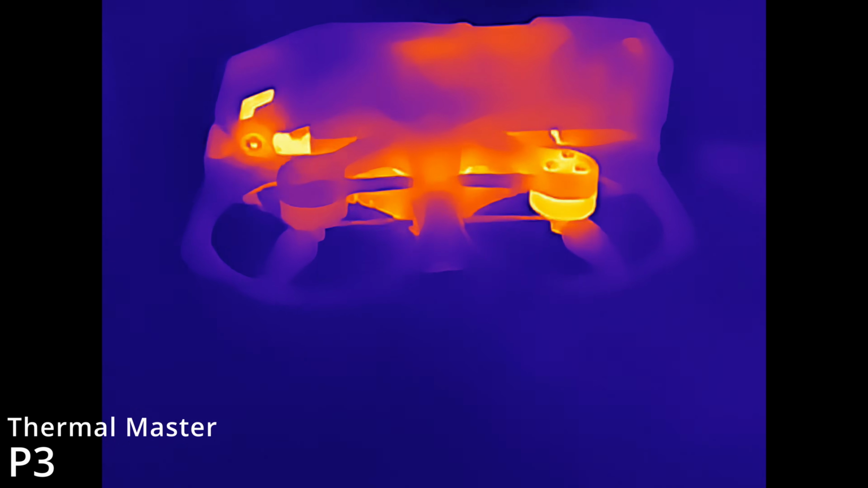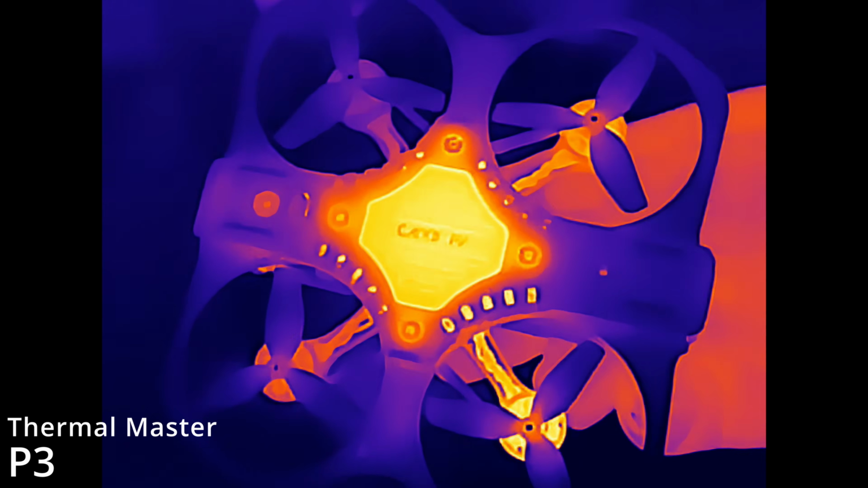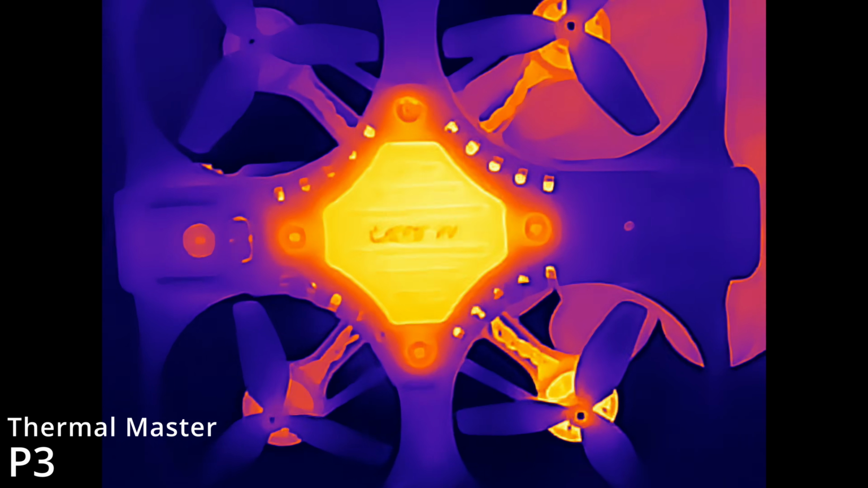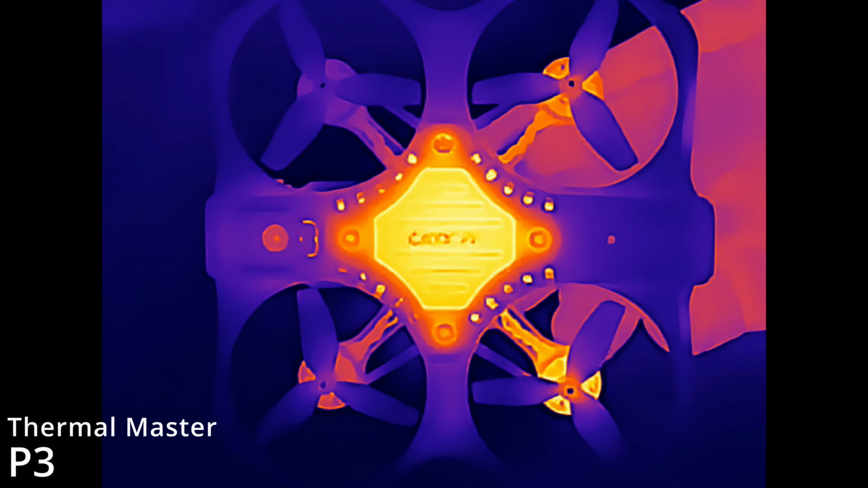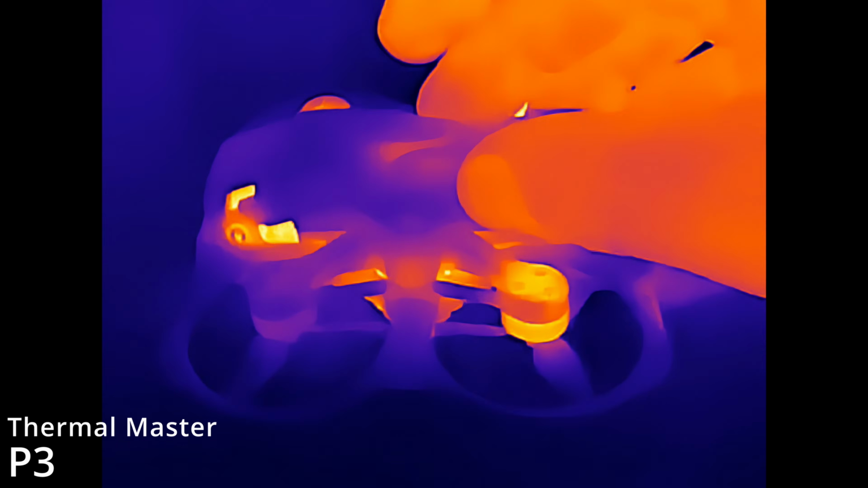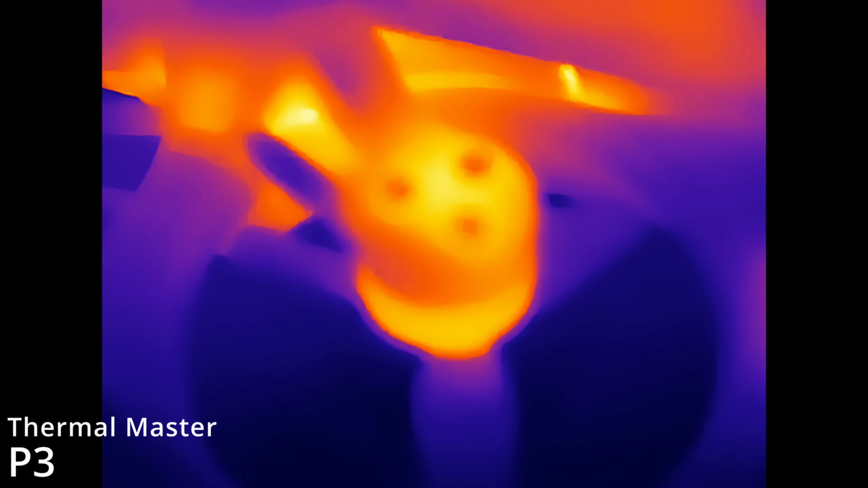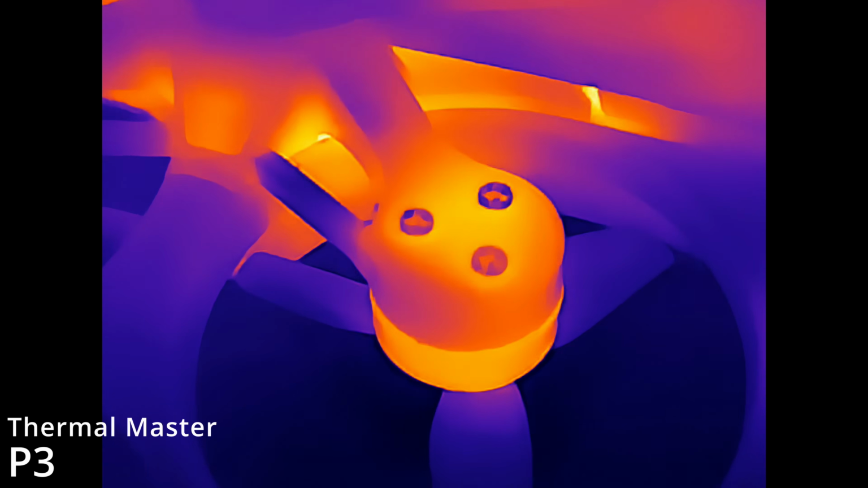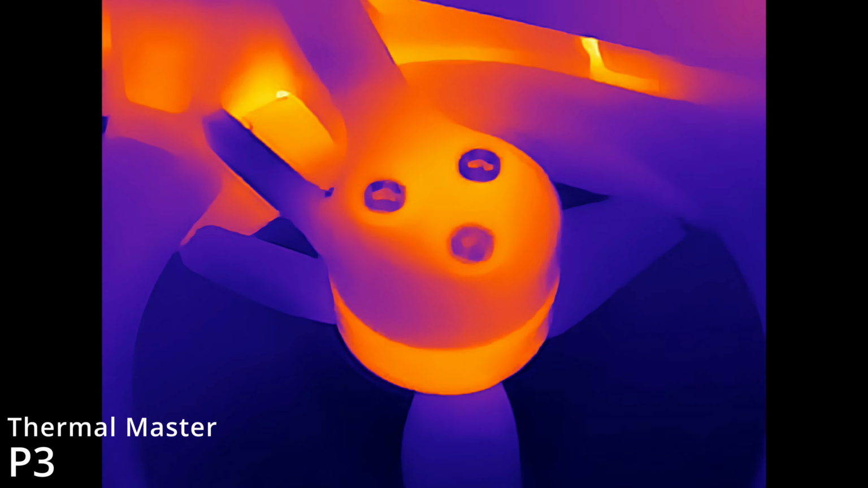Hopping over to the P3, this here is set at the same focus, but what you will see is that we have the ability to focus the camera in on that motor. So when we flip it back over, we'll go in and look close, and whilst it does go out of focus, we can then adjust the lens and start bringing it right back into focus, again giving you a lot more detail.